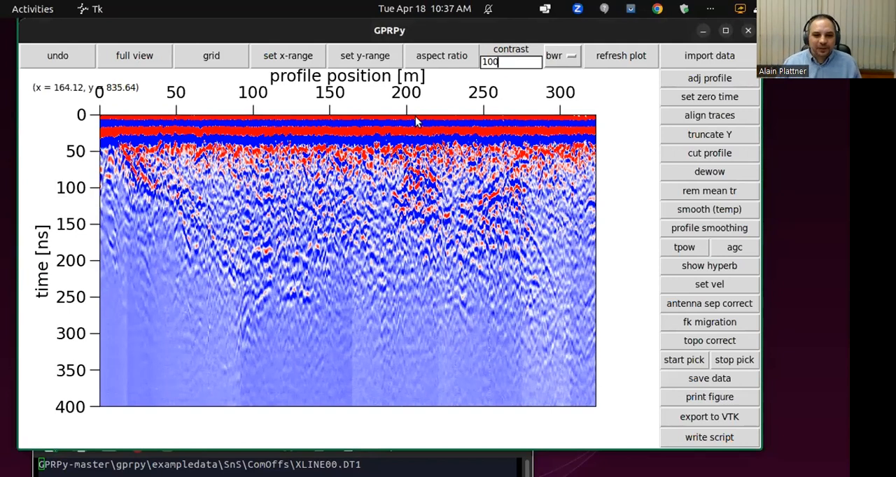Okay, so let's start a little bit with some actual processing, with some filtering. As you can see, we have these weird bands here, and they're really just because of DC buildup. So we can use dewow, which subtracts a moving average along each individual trace. And we need to give the averaging window as number of samples.